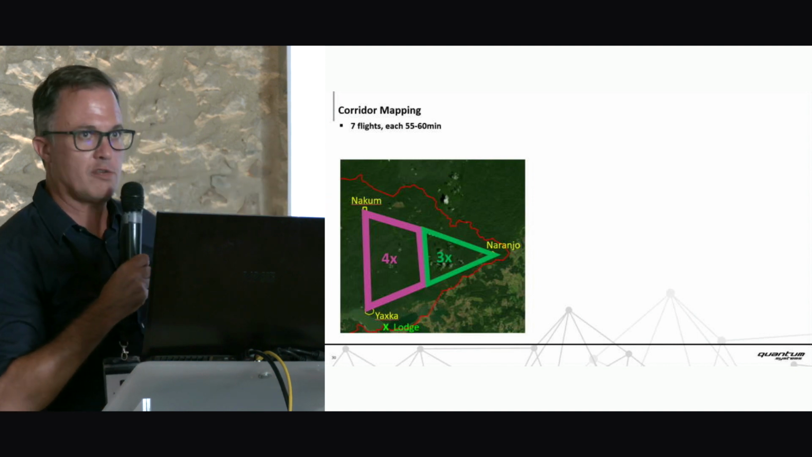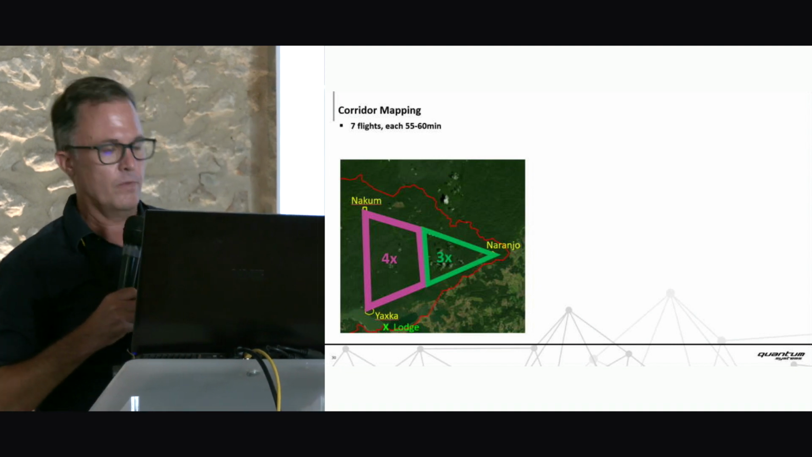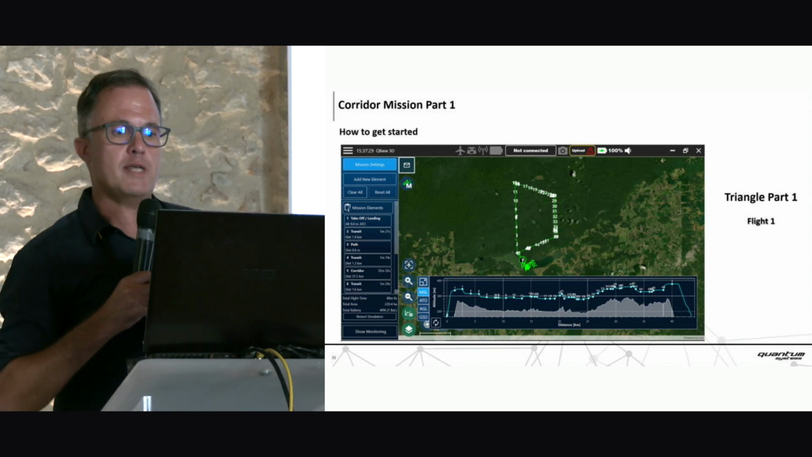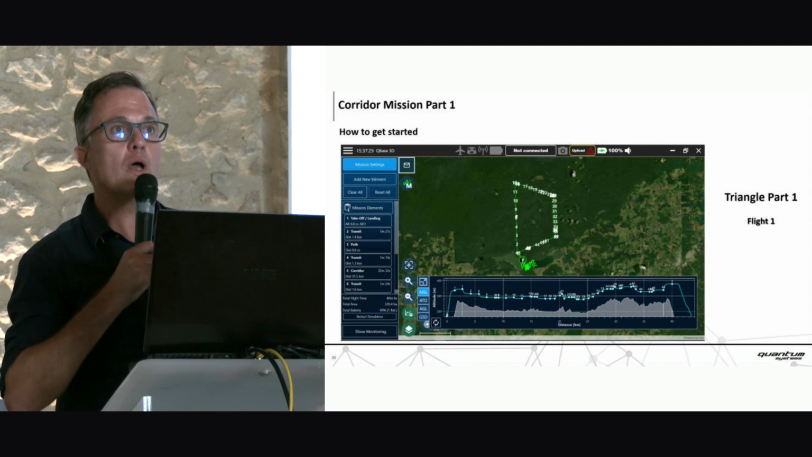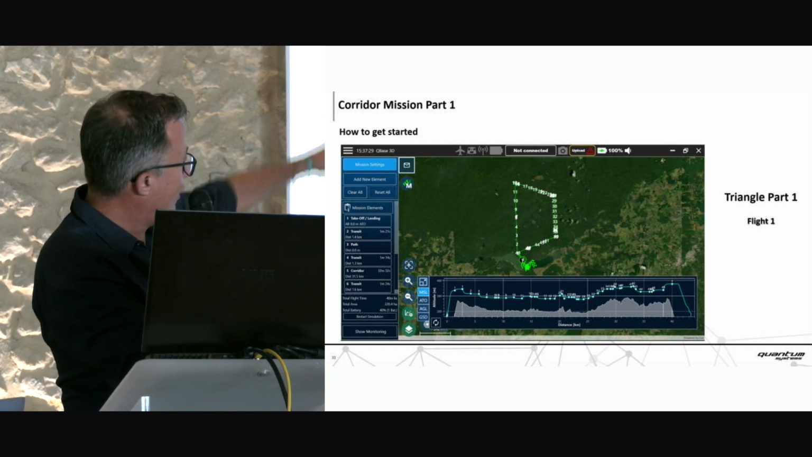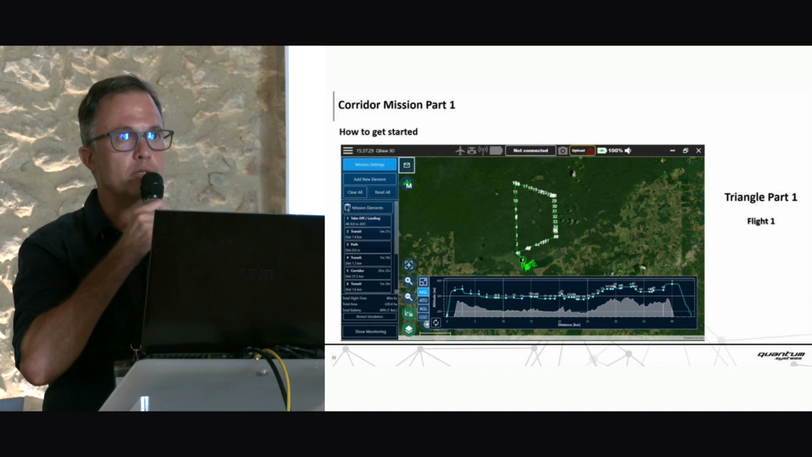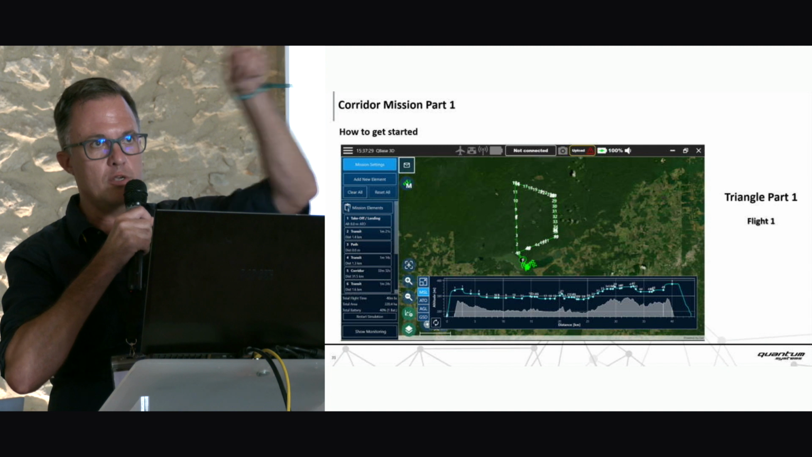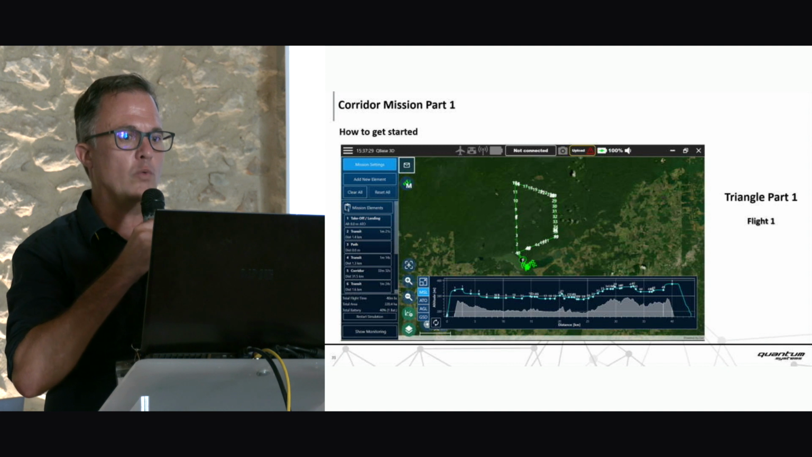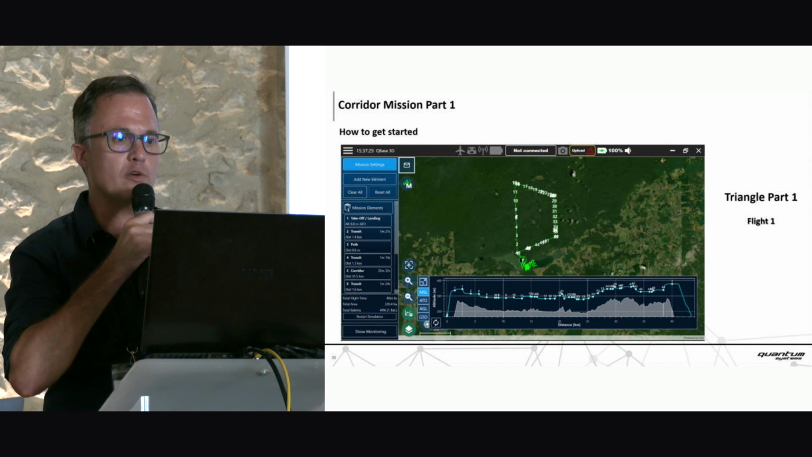Why 3 rounds? Because a thunderstorm came up and we couldn't do the last one. So initially we planned 8 flights for this triangle. The first part we flew 4 times, and the length of this path is 43 kilometers. So 43 kilometers, 1 round, 1 LiDAR scan, no overlap, just following the first part, and we covered 220 hectares of ground points with the first round in 40 minutes of flight time.